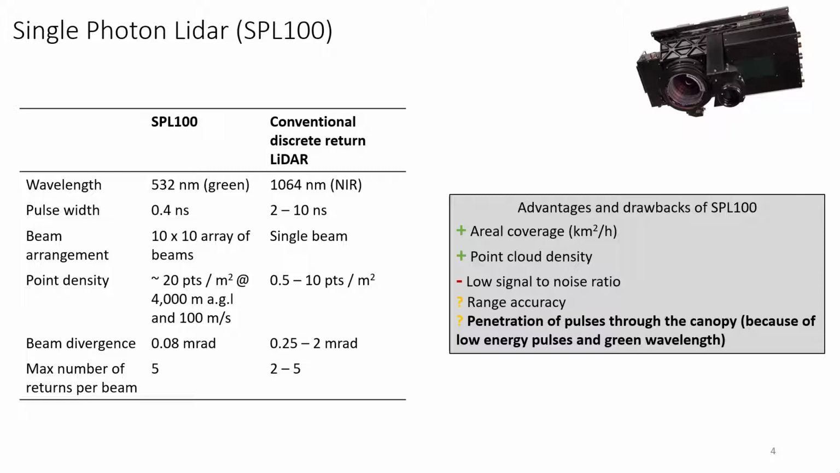And very importantly, within a single laser pulse, there's an optical device that splits the pulses into a 10 by 10 array of beamlets, which basically increases the amount of pulses in the air. And the point density we can get, at around 4,000 meter altitude, we can get around 20 points per square meter with SPL. As a comparison, with a conventional LiDAR at the same altitude we would get at least half, like 1.5 to 5 points per square meter. And finally, with SPL you can actually detect per single beamlet. You can detect up to 5 returns per beam, so there's a multiple echo capability here as well.